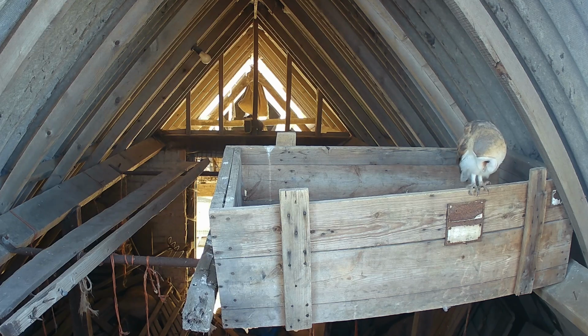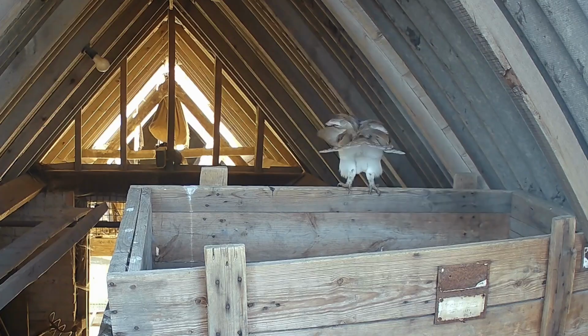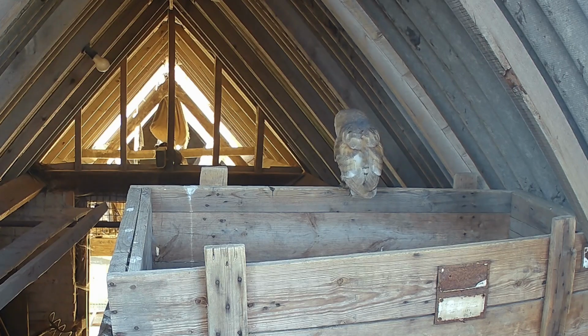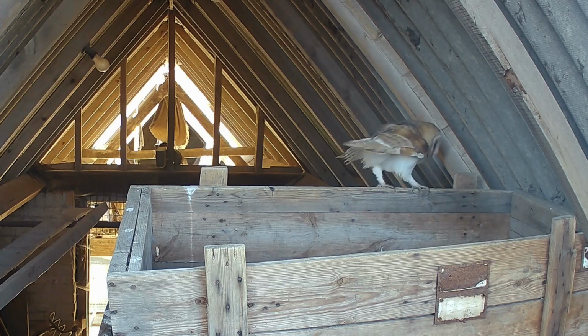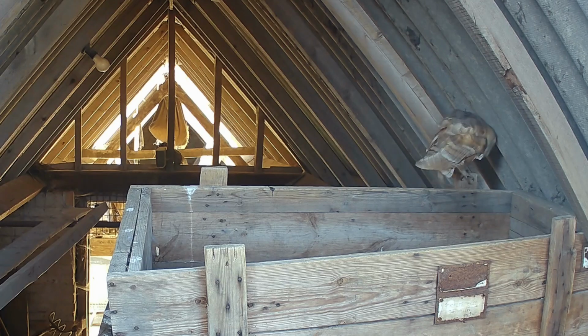Here we have a really quite clear image in the day. You can see the owl constantly looking and listening for its prey. Historically, barns have been used by owls as it comes into winter, where they can hunt in the dry, looking for their prey.